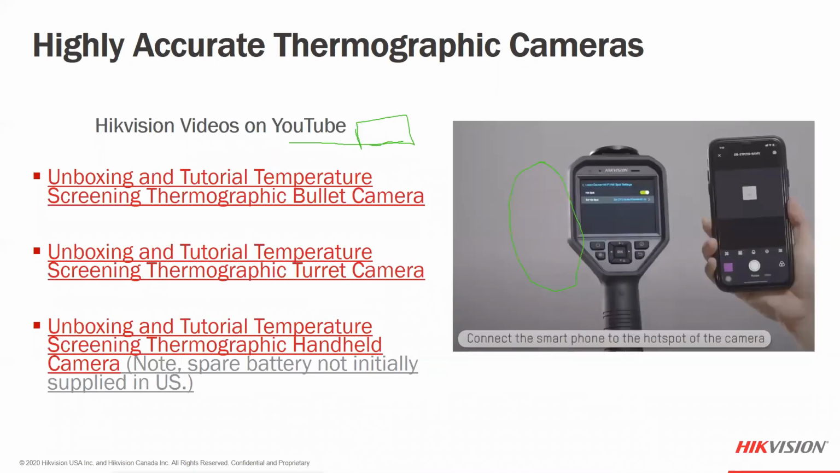All right, so I know you took copious notes. You wrote everything down. Fear not, we do have several different tutorials online right now that go through a lot of this stuff that we talked about, the distances, the detection ranges. All of that is available for you. Several different videos showcase this and help you understand the technology and show the customer what it looks like in their environment, or how it would do the temperature screening.